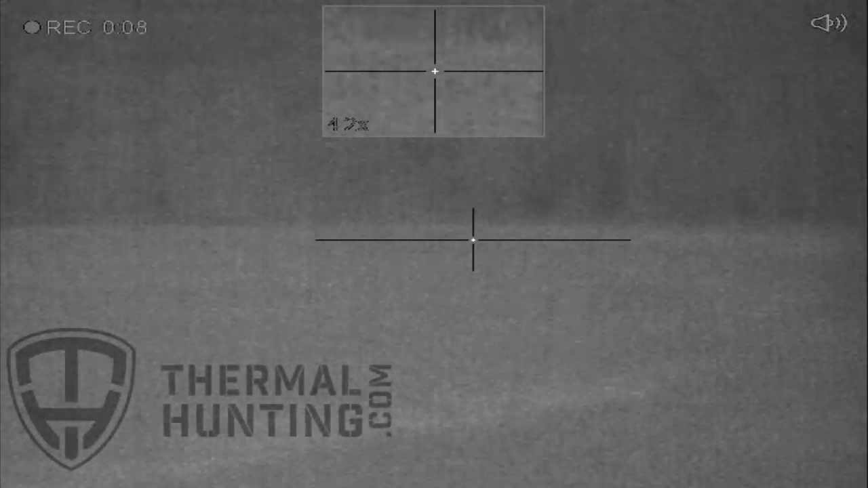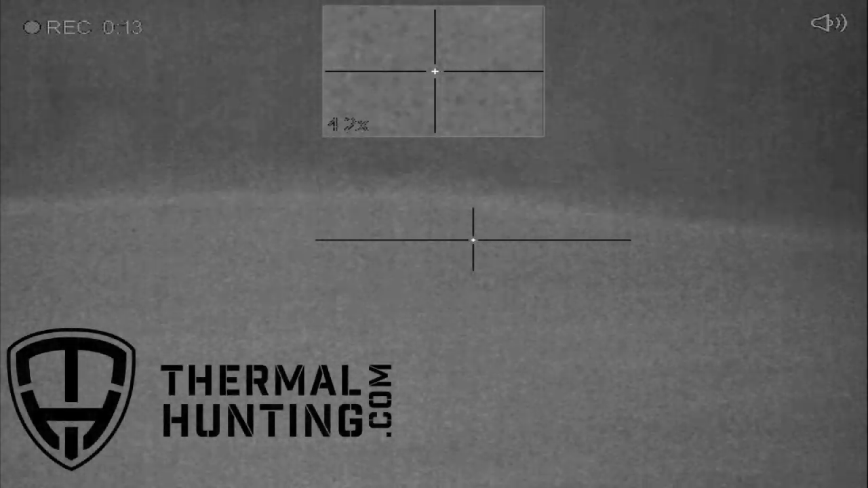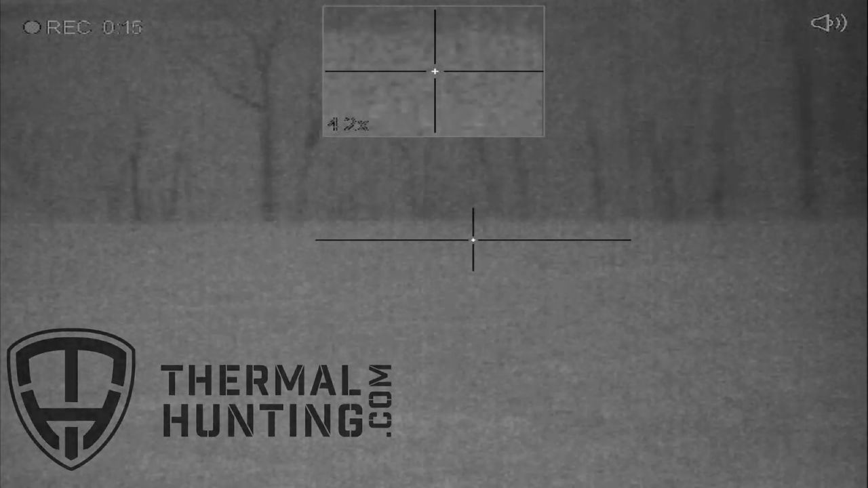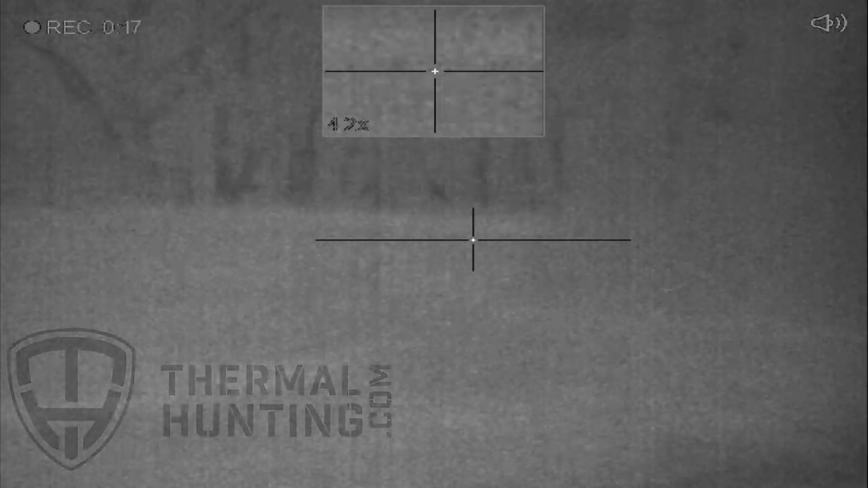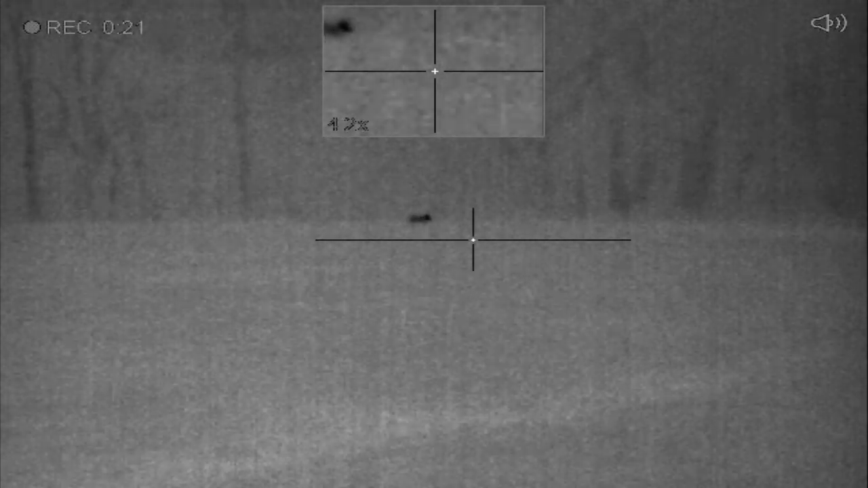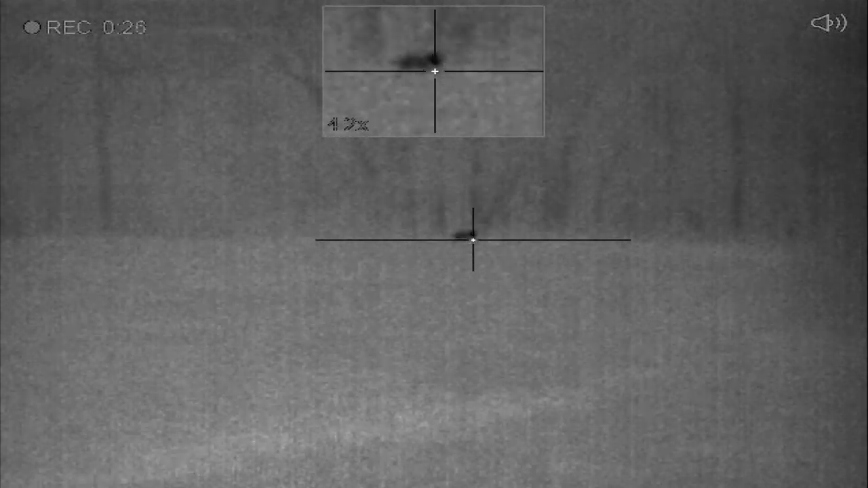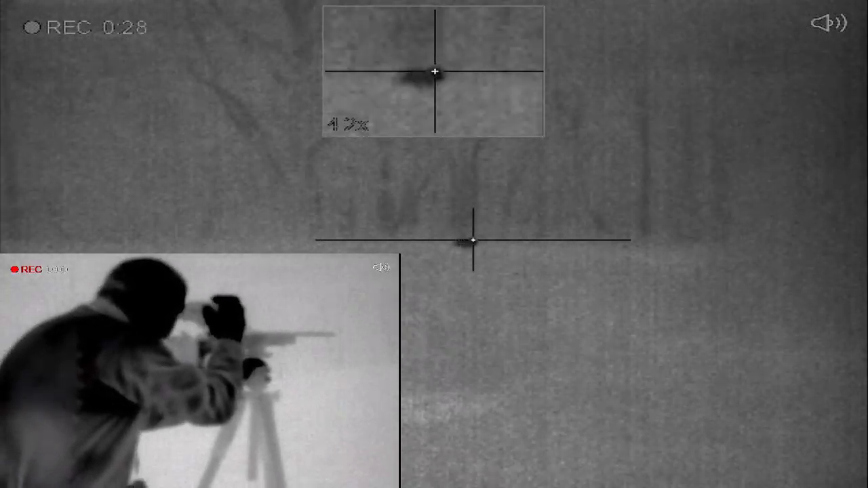He went down the ball field. Make sure there ain't another one down. There he is. Can we take him? Let me have this one. Stop him. Woo!